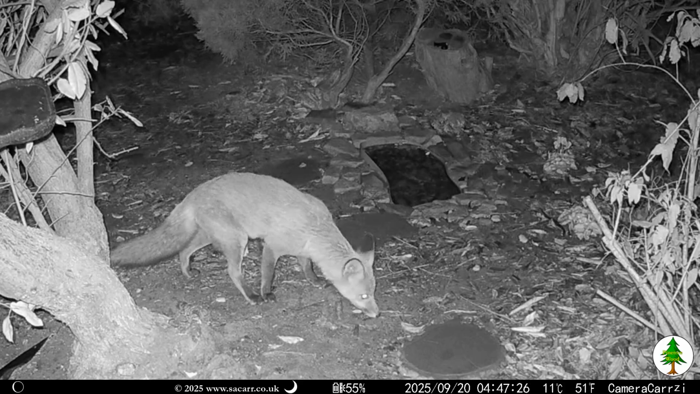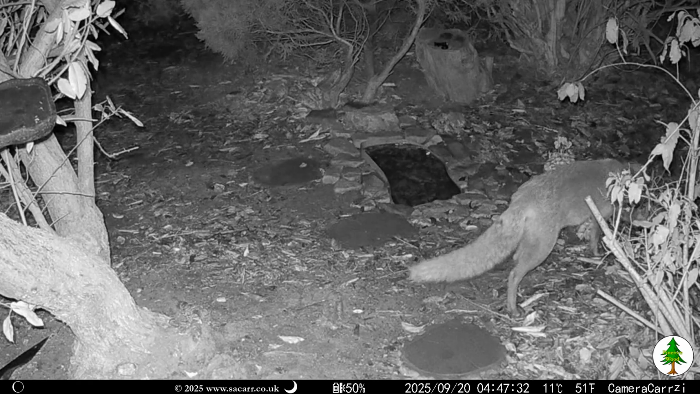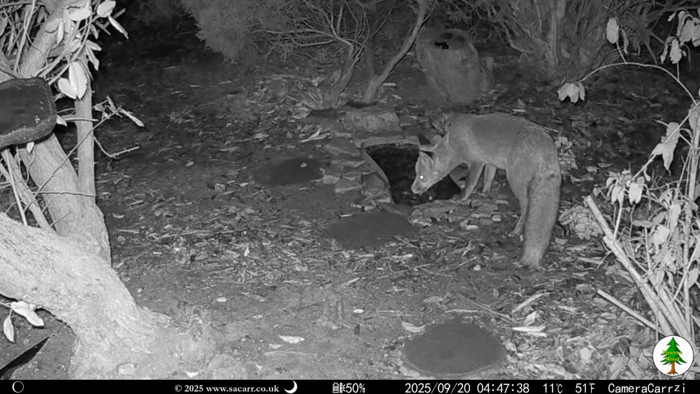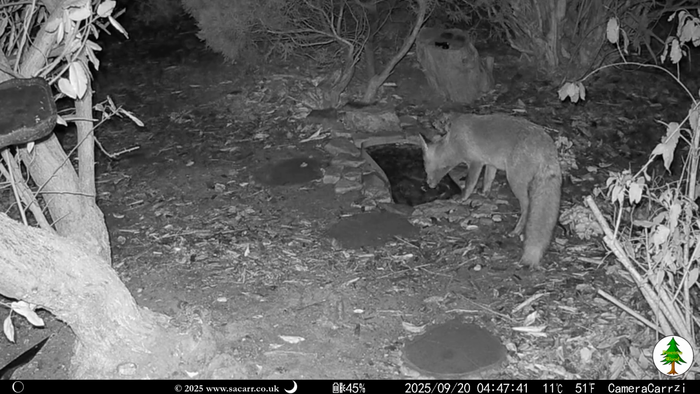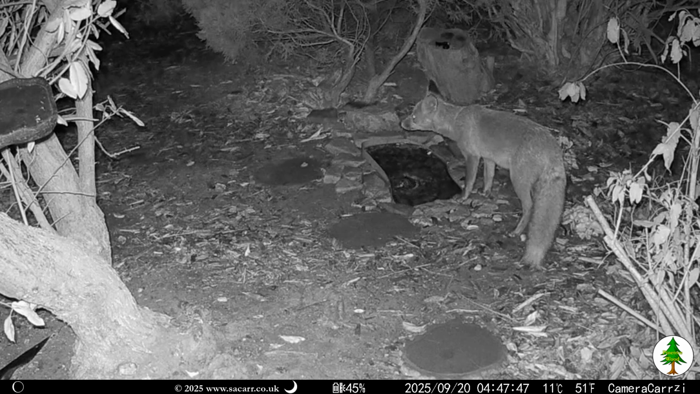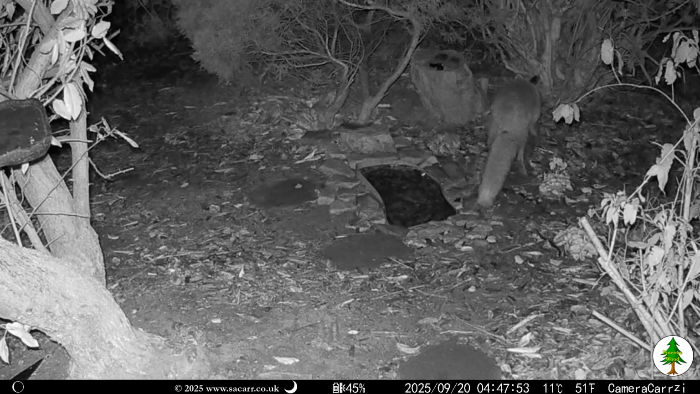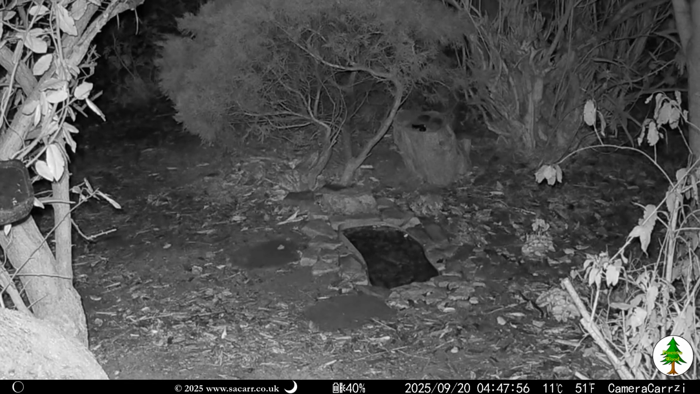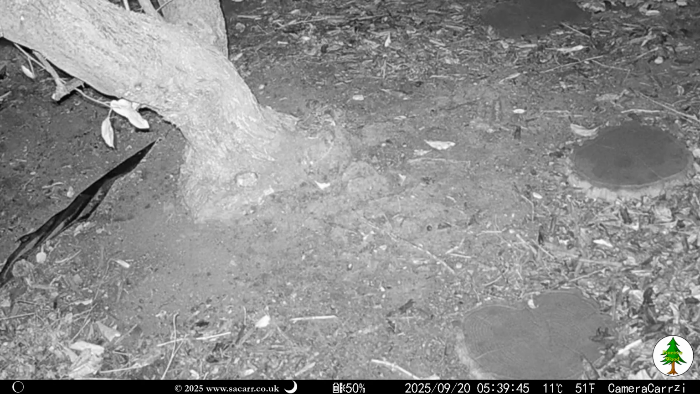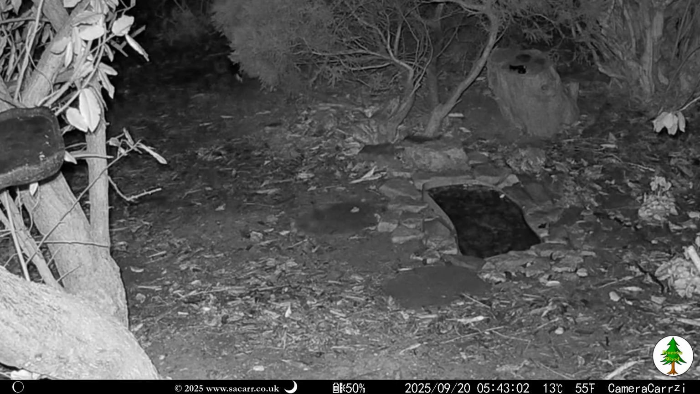On the 20th, the fox was back for a drink. We also had a visit from a cat that we nicknamed Chevron due to the markings on its back. This cat first came up to me in the garden in July.